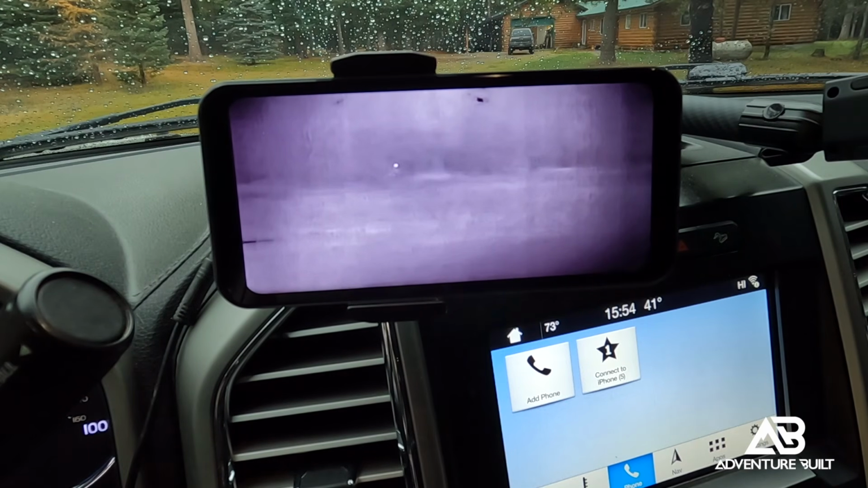Now, this technology isn't new. Vehicle-based thermal imaging systems have been used by the military and law enforcement for a really long time.